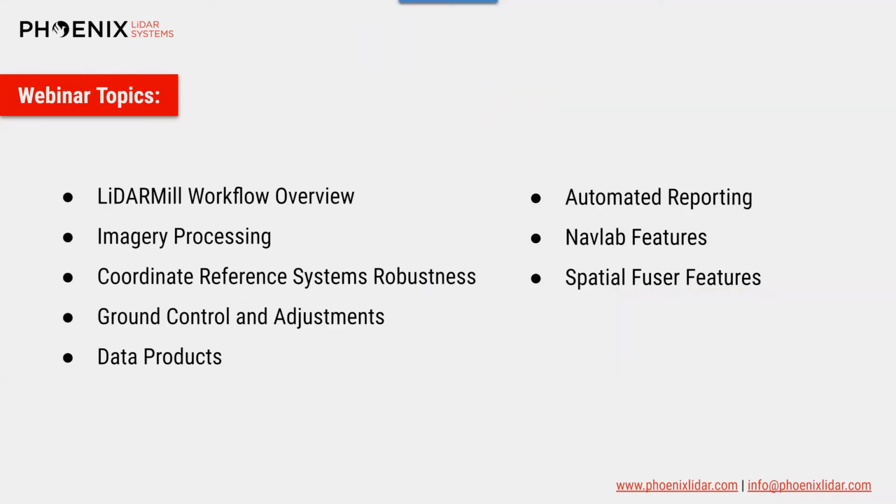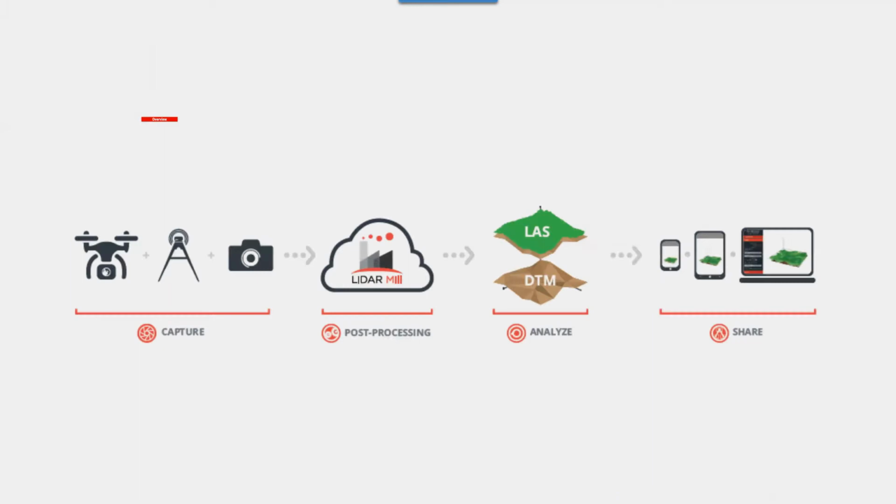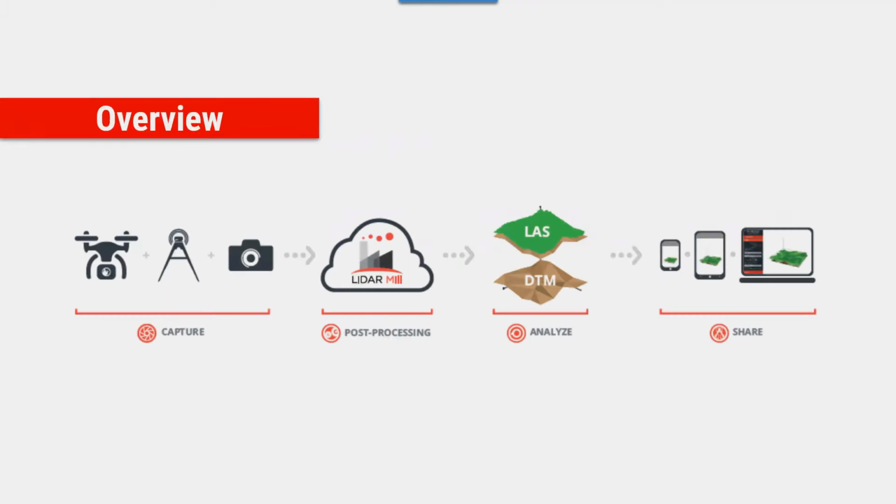So I'll begin with an overview of the LiDARMill workflow, if you're unfamiliar. And then I'll move on to some of the cool new features that LiDARMill 2 has, including imagery processing features, coordinate reference system features, ground control and adjustment, data products, automated detailed reporting, and I'll end on the Navlab and Spatial Fuser features. So we will begin with an overview of LiDARMill.